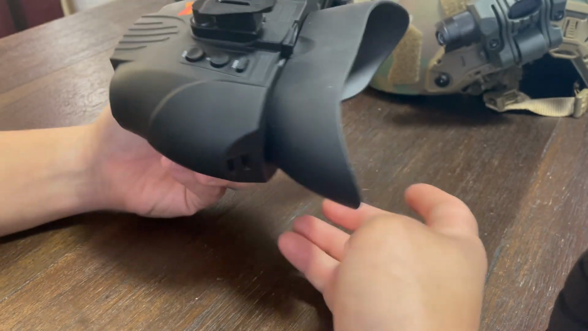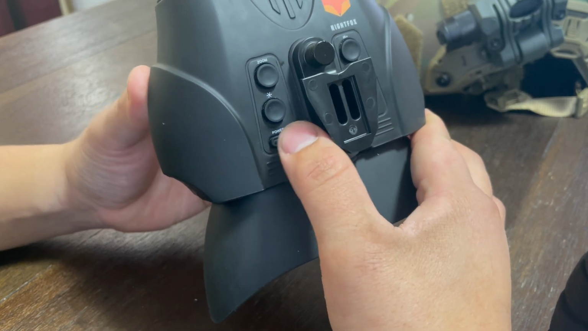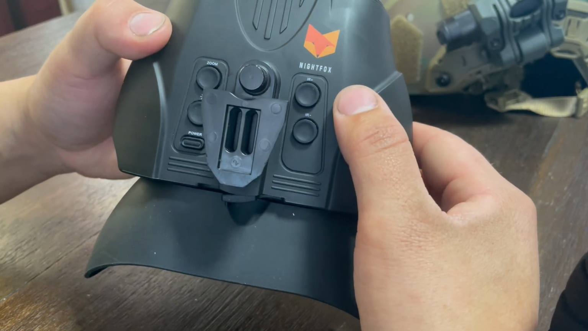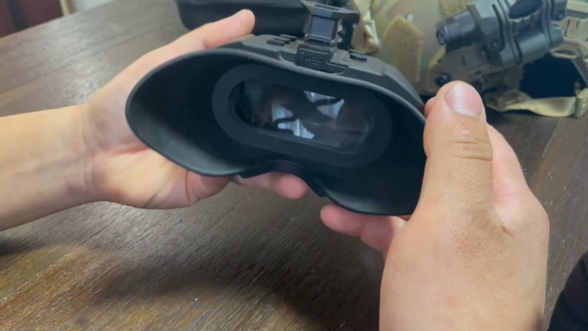The controls on the device are very simple. In the bottom left corner you've got the power button. You hold that for a few seconds to turn it on. Digital brightness is above that, and the zoom button above that. On the right side you have IR plus and IR minus, which increases or decreases the amount of light the emitters put out.